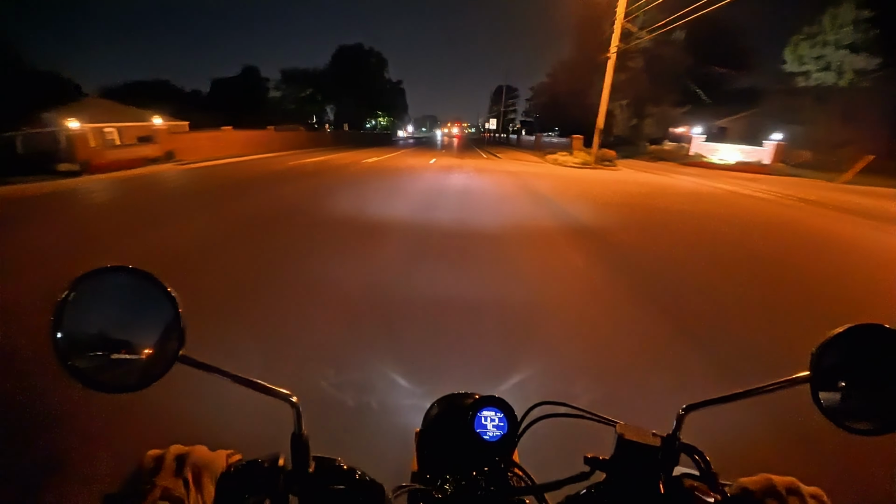Because I know when I had a Honda Navi, there were some times that even 45 mile per hour roads were a little bit difficult to keep up with traffic. And the Trail does a little bit better.